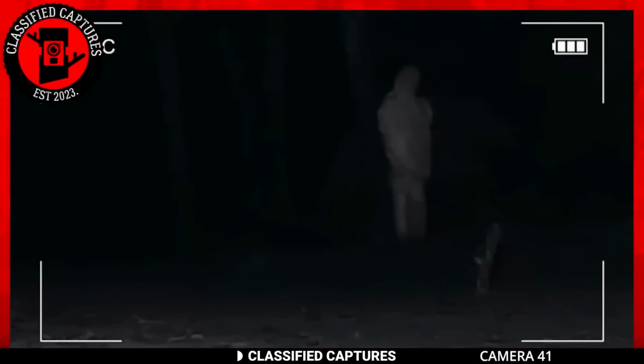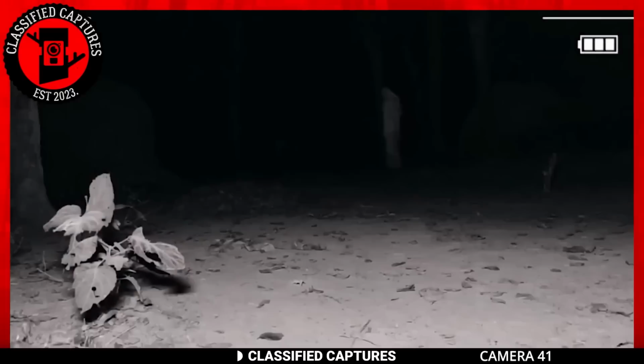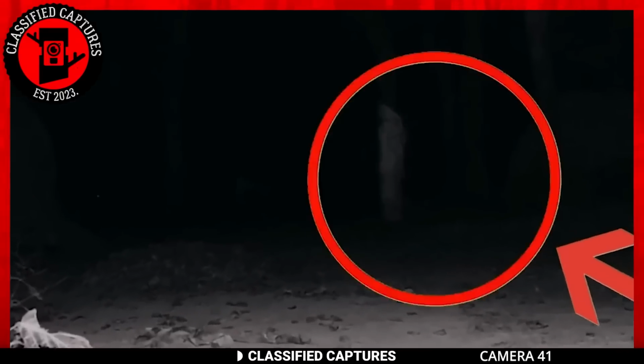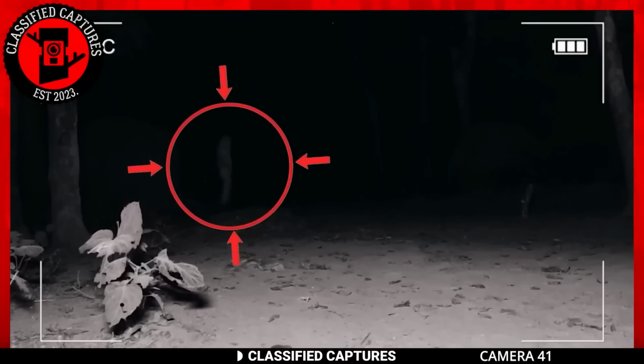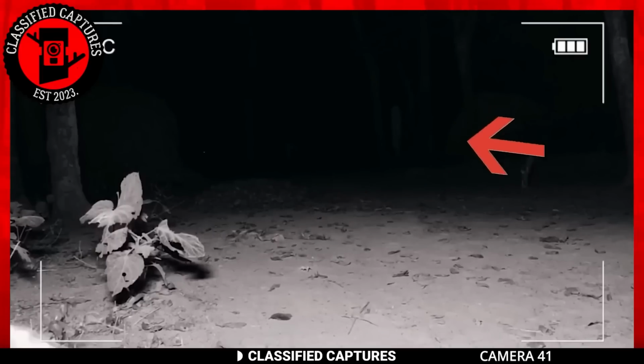Moving from Bigfoot, we take a look at another mysterious creature of the night. This trail cam, which recorded this footage, has been set up deep in the heart of the woods to capture the wildlife that roam the area. Unbeknownst to the owner, the camera captured something unearthly and untamed. It was wild, yet not necessarily alive.